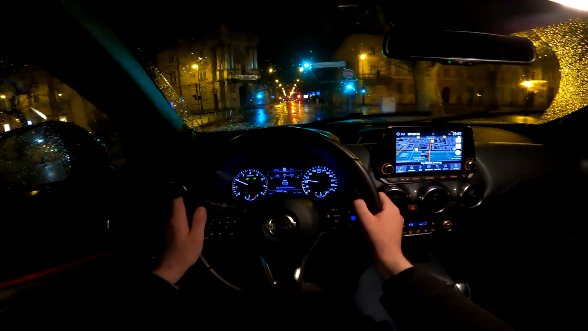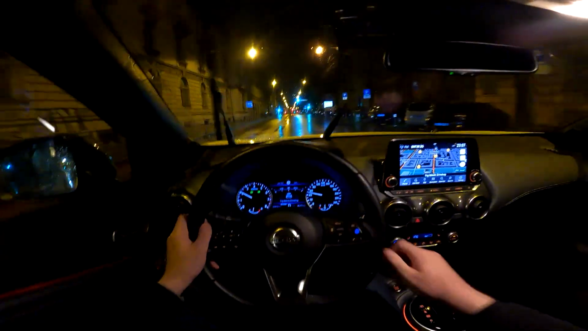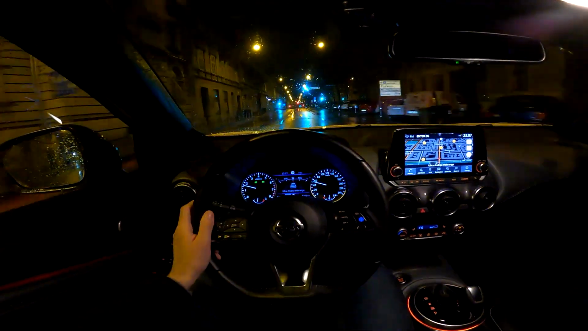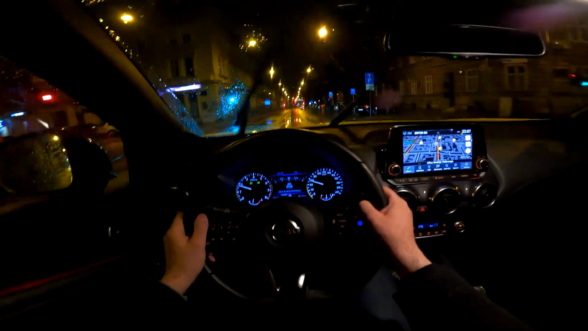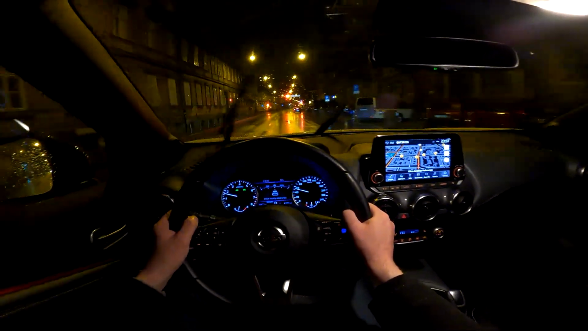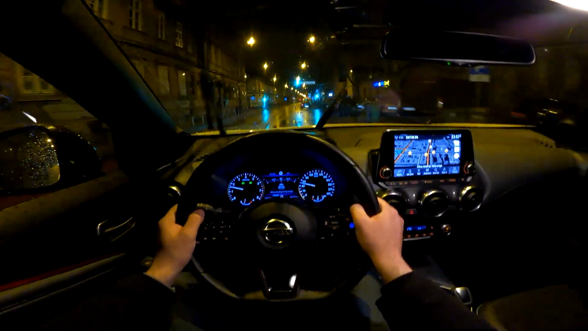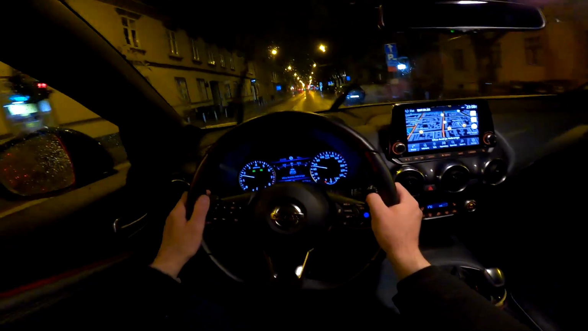Okay guys, so that was it, the night point of view drive of the new generation Nissan Juke, second generation model. Tell me in the comments, how do you like it? How do you like the new styling, and how do you like the new technology? Also, which car would you choose in this class? I want to hear your opinion.